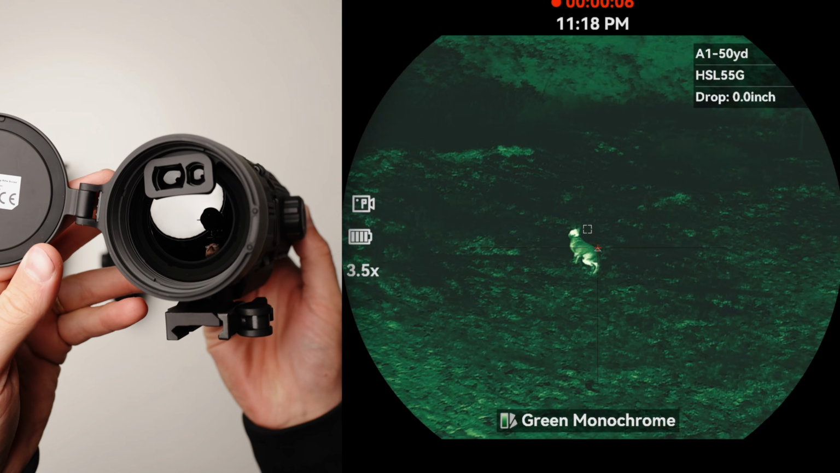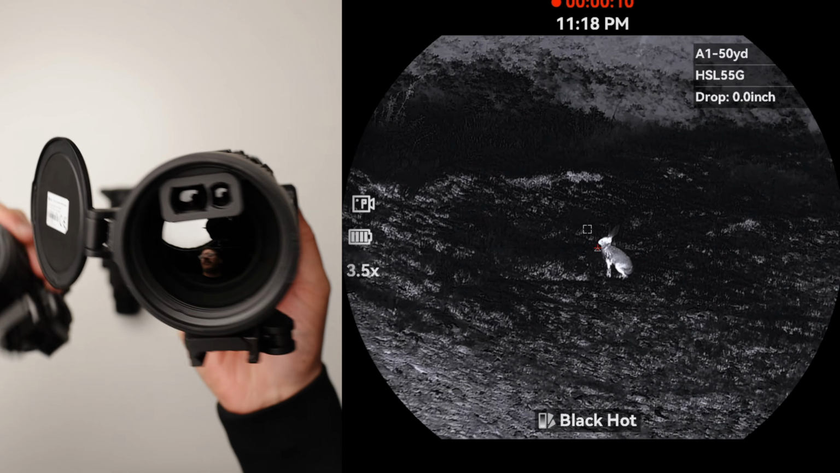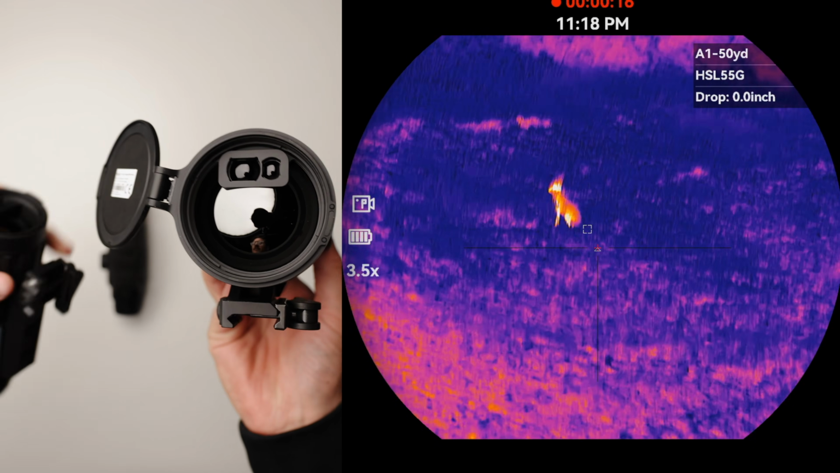Something to note that I didn't understand when I first got the version 3 of this optic is your rangefinder box is set from the factory depending on where the laser rangefinder is calibrated to. So no, you cannot move where the box is. It's fixed and it's different for everybody depending on how it came from AGM. So if your box is in a different spot than mine, then that is why.